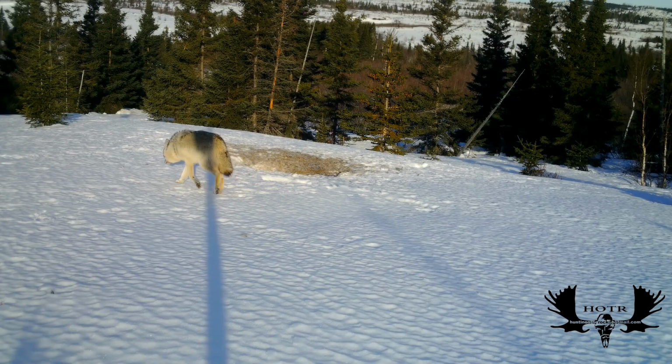The next morning he's back again, looking for some more scraps, I guess you'd say. There's not much left now to this moose. They've been feeding on it so much.